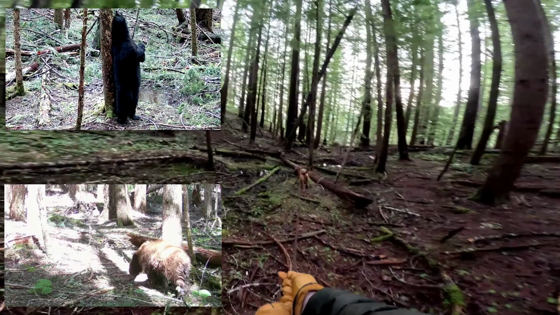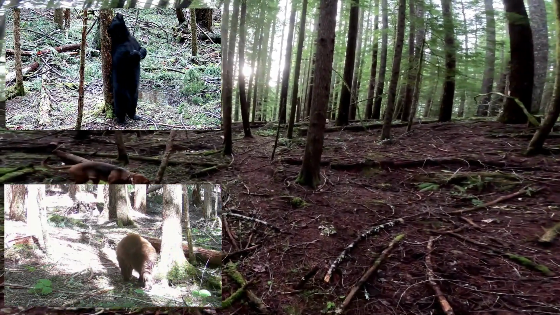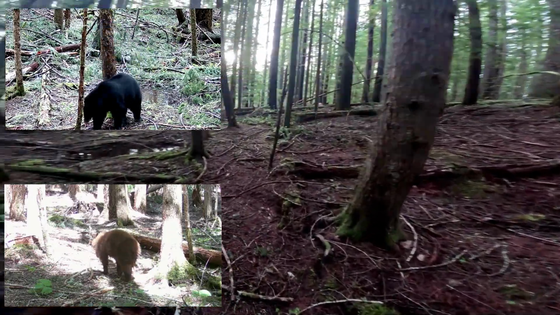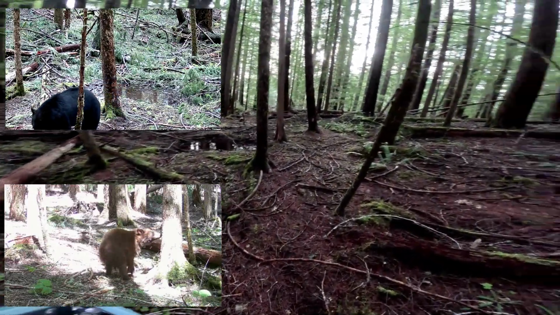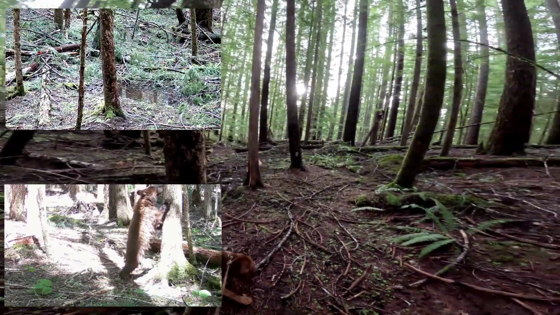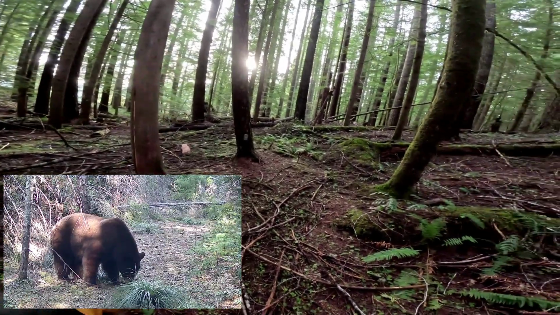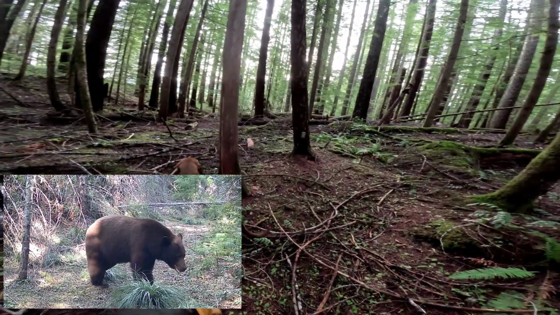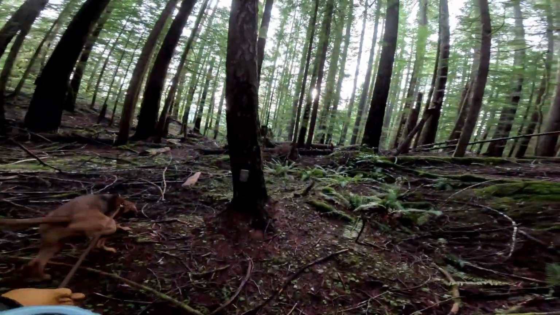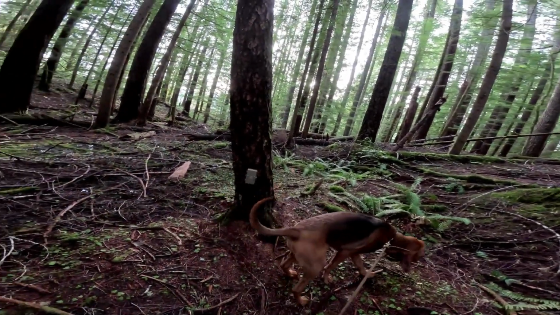Oh boy, she's really trying to get down there. Hang on. Oh, I see the first camera already. Something's turned it around backwards. See it on that tree there, and oh wow, see how that tree is really rubbed raw there. All the bark is off of it, and that's too bad that this got turned around, but probably an elk did that. We'll see.